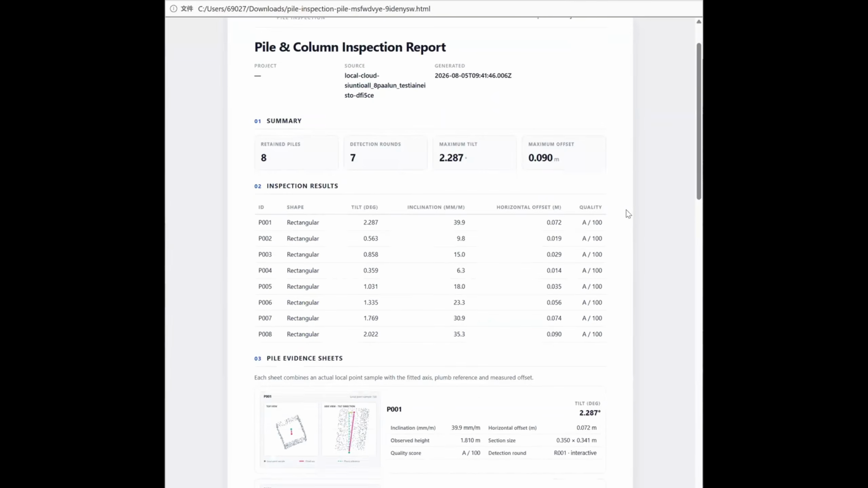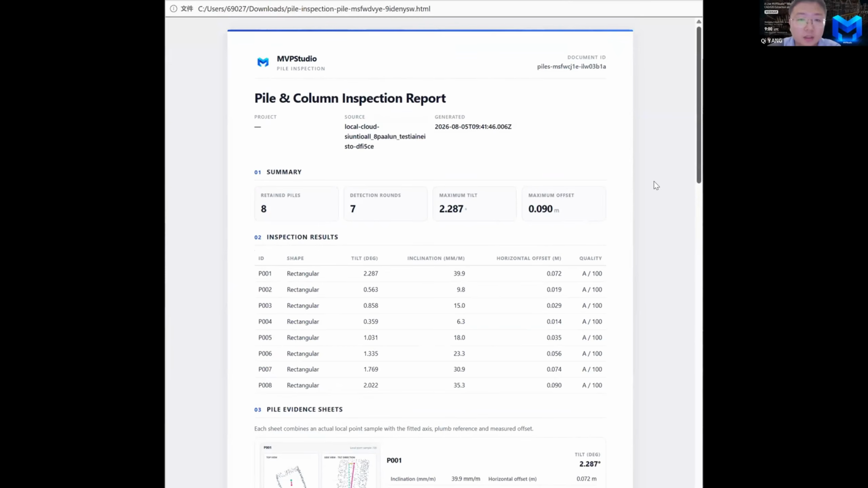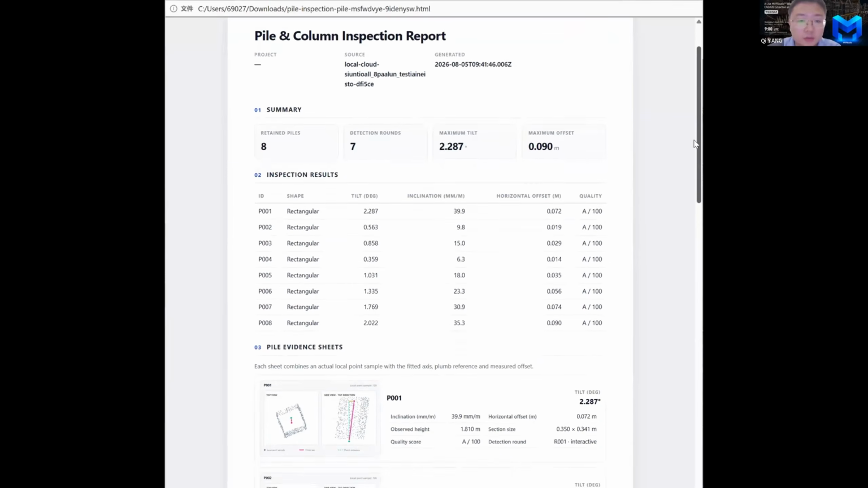I will show you the report. That's a column inspection report.